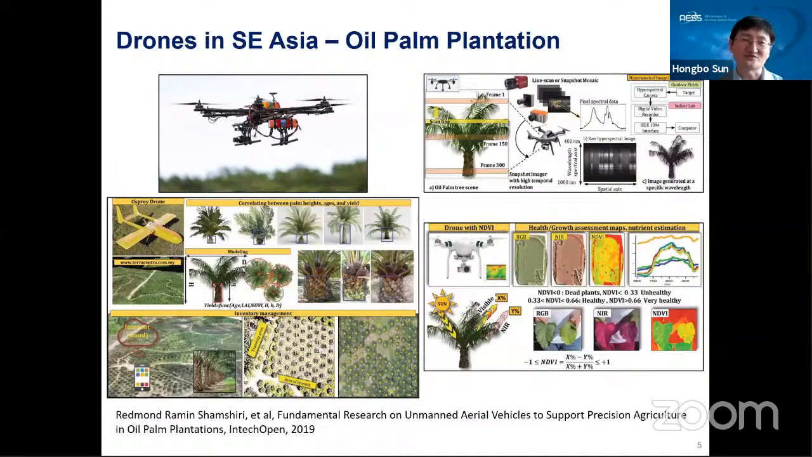But with the help of drones, some work can be much easier. For example, you can install a camera or an infrared sensor on the drones. Then based on the images obtained by the drone, you can automatically count the number of oil palm trees.